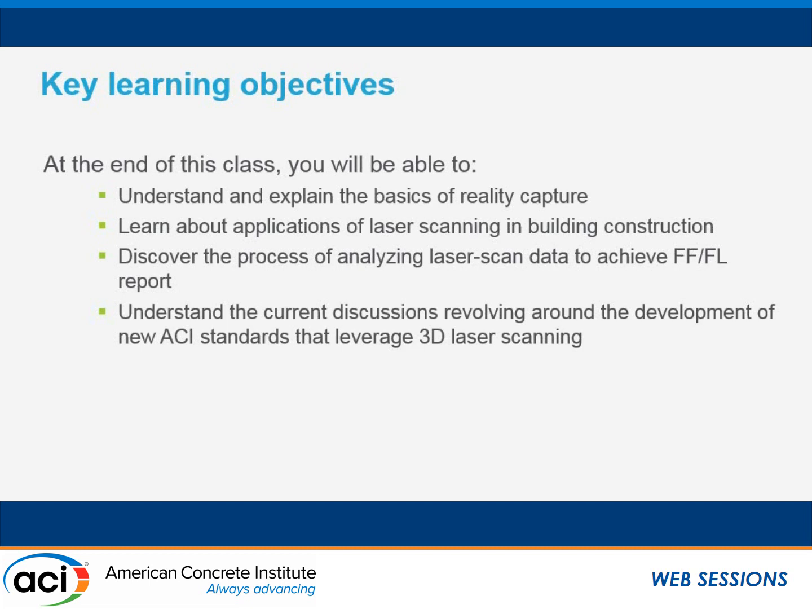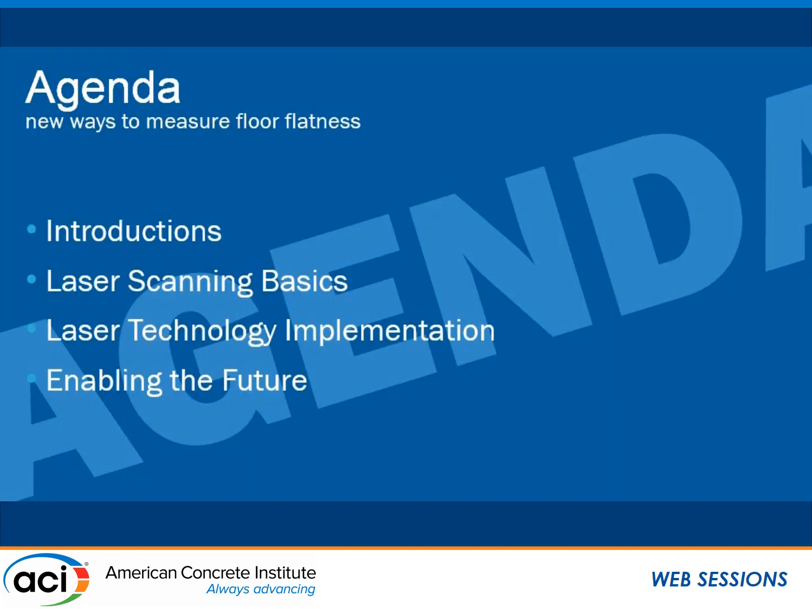Perfect. In terms of objectives for today, it's not only introducing the technology itself and how it's rapidly being adopted and how it could influence concrete tolerance checking, but there's also some work that we're doing in ACI 117, the tolerance committee, that I'd like to share and also get some feedback from everyone here. So let's go on.